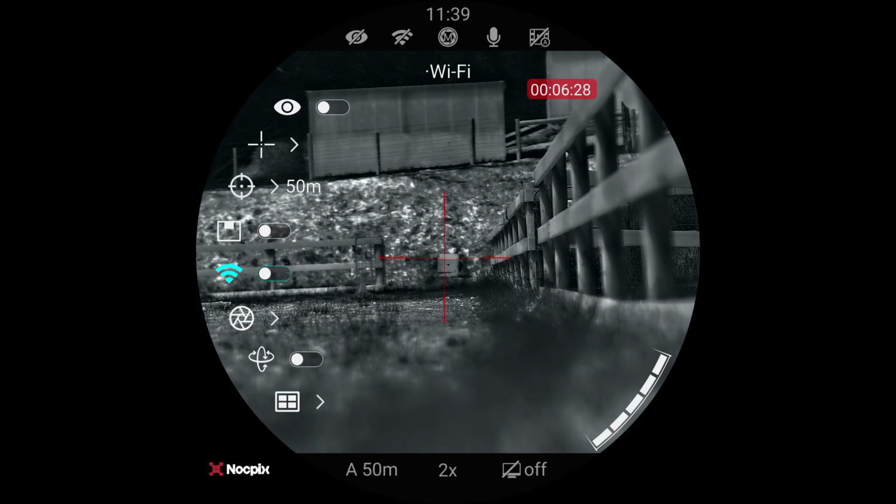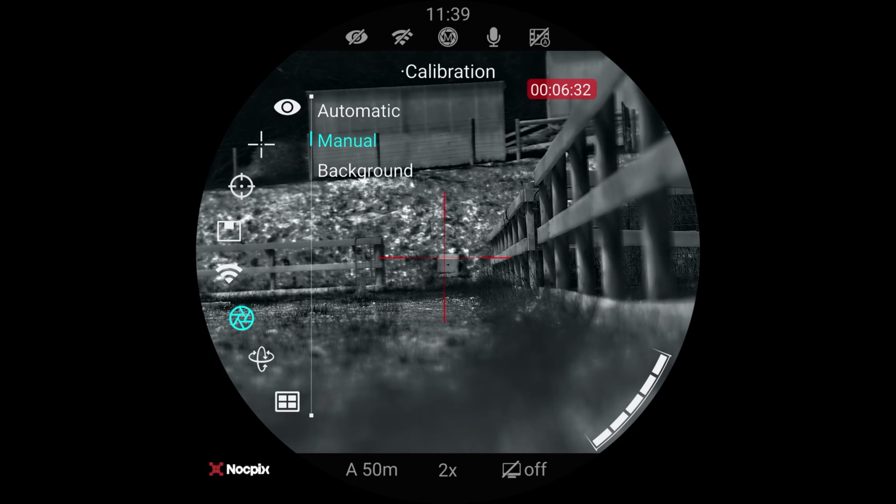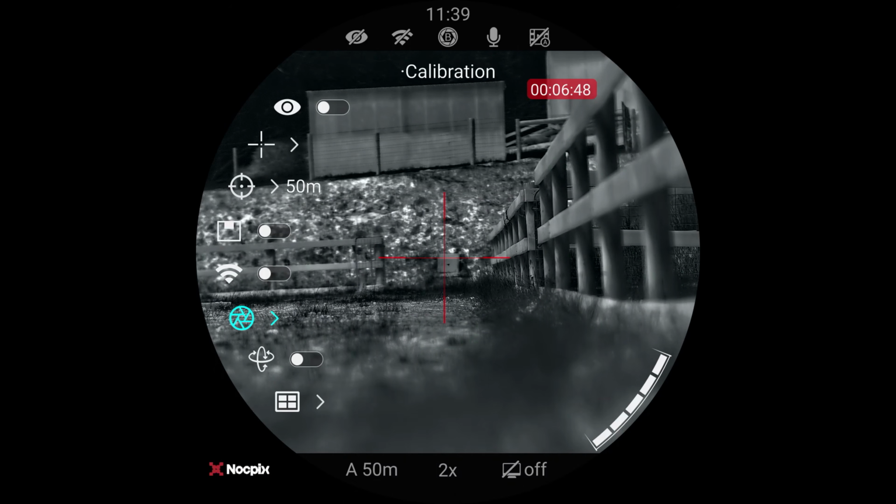All right, our Wi-Fi on or off. Calibration. Now this has automatic calibration and manual as well, or background. So I'm going to leave it on manual. It's got a very, very long calibration time. To calibrate it, you just touch the power button as well, or we can put it on background. If we leave it on background, it'll just automatically do it as we go. Now the picture might degrade a little bit over time, but you never need to really worry about doing it.